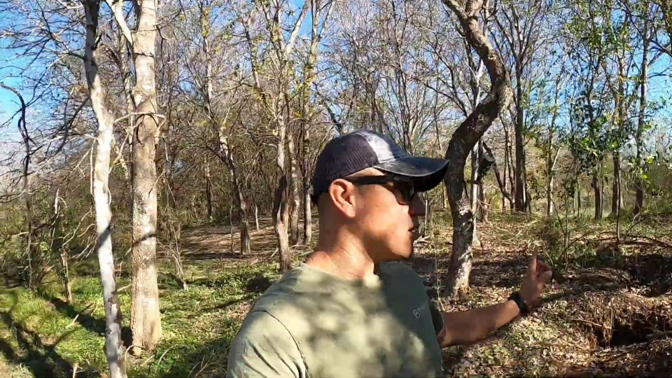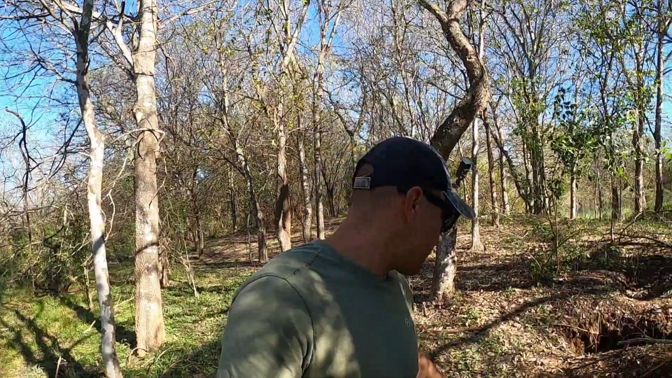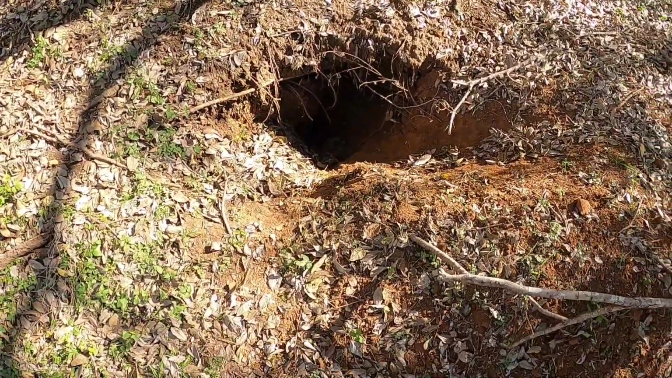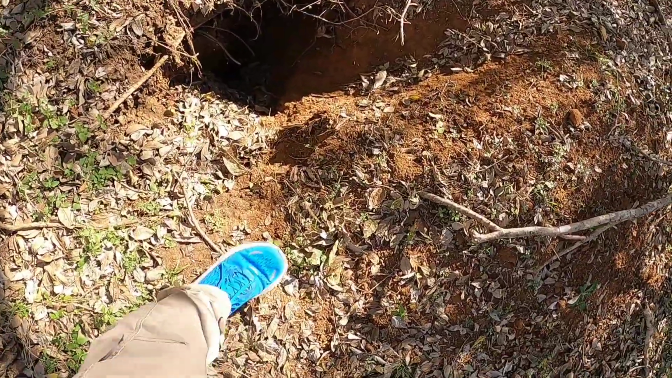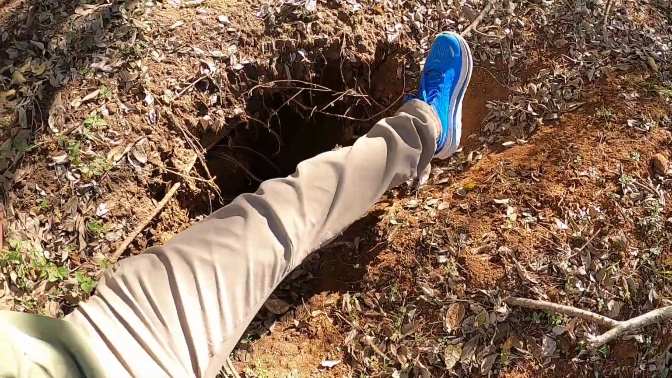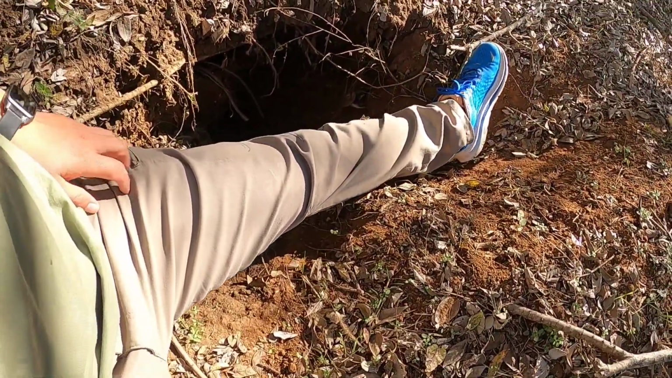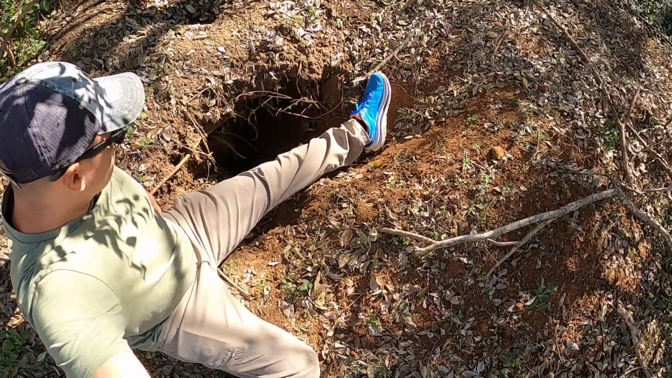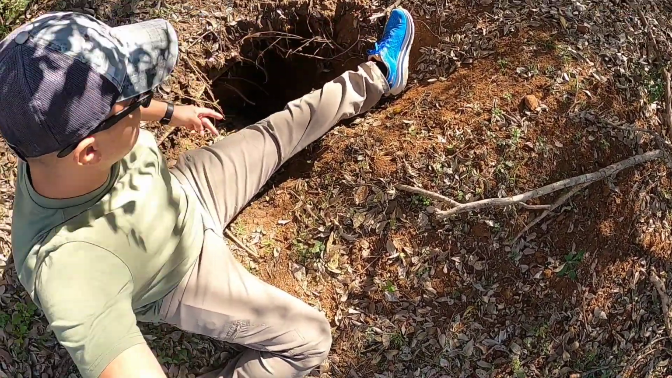So yeah, it ended up being an armadillo. So Lester, I know you guessed armadillo. You are correct, señor. That is the correct guess. It was an armadillo. It's a huge hole, guys. I don't know if this camera does it justice, but this thing is huge, guys. I'm gonna put my leg kind of across. That way you guys can see just how huge this thing is. It's pretty much my whole leg, the length.